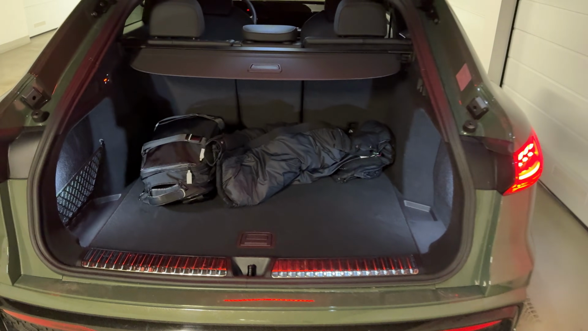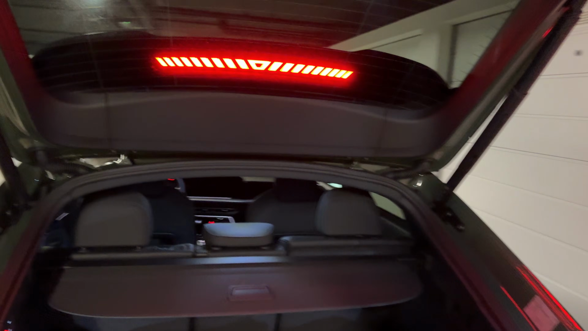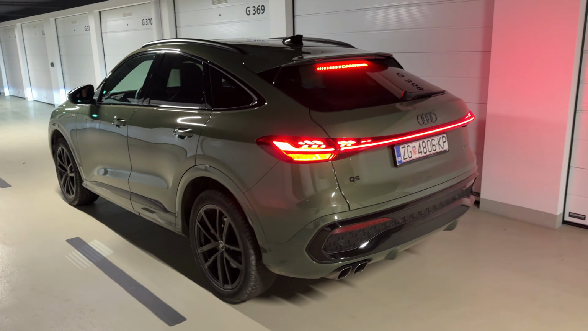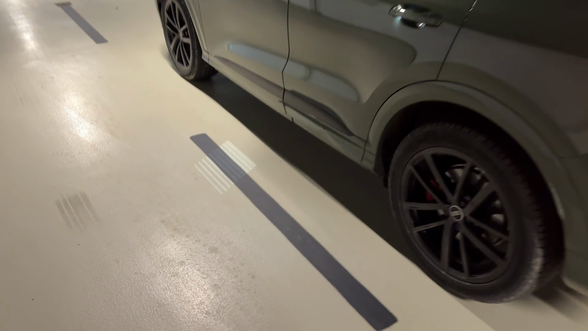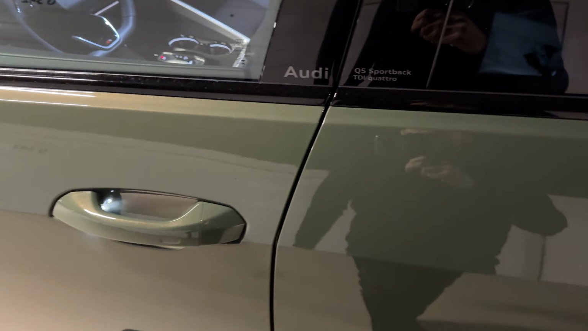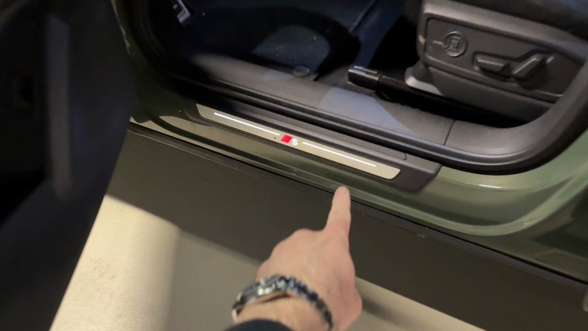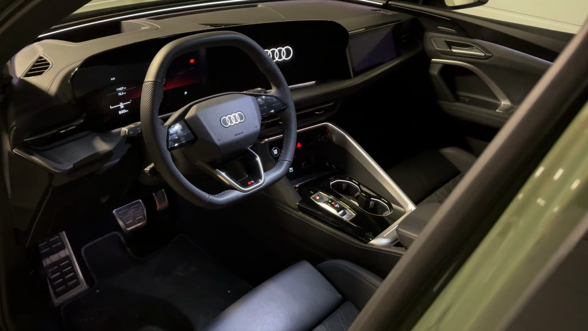515 liters up to 1415 liters. Press this to close the tailgate. You can also do it with the key as well. But now we are ready to go on a drive. Look at this puddle light, Q5 SPORTBACK TDI Quattro. This is illuminated, and then the digital stage in front of the driver.